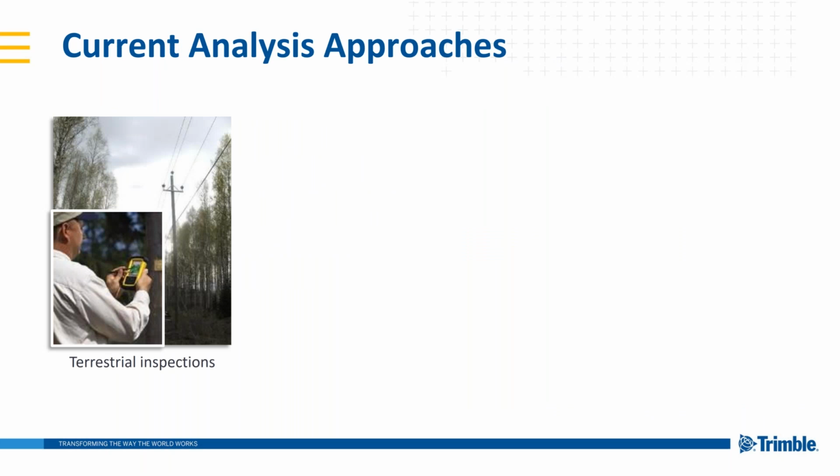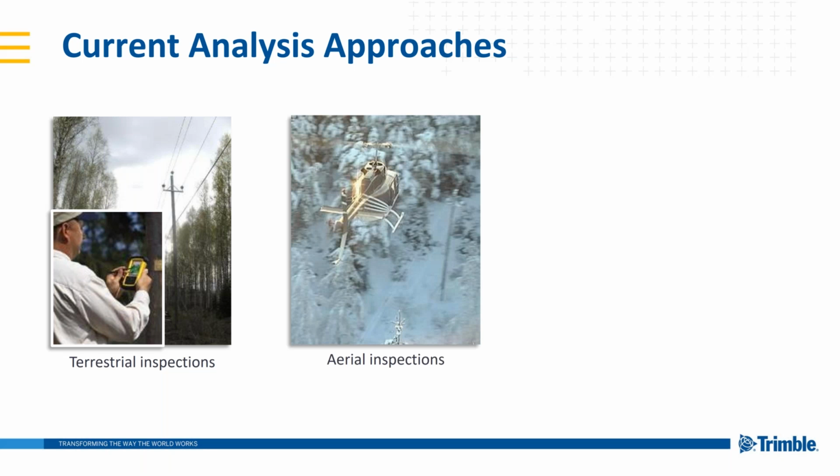How is this currently being done? Well, we have terrestrial inspection. We're sending out people with hardware devices to take notes and GPS locations, with boots on the ground. We also have aerial inspections. Maybe it's a helicopter or another type of flight where a professional is up there doing the actual monitoring.